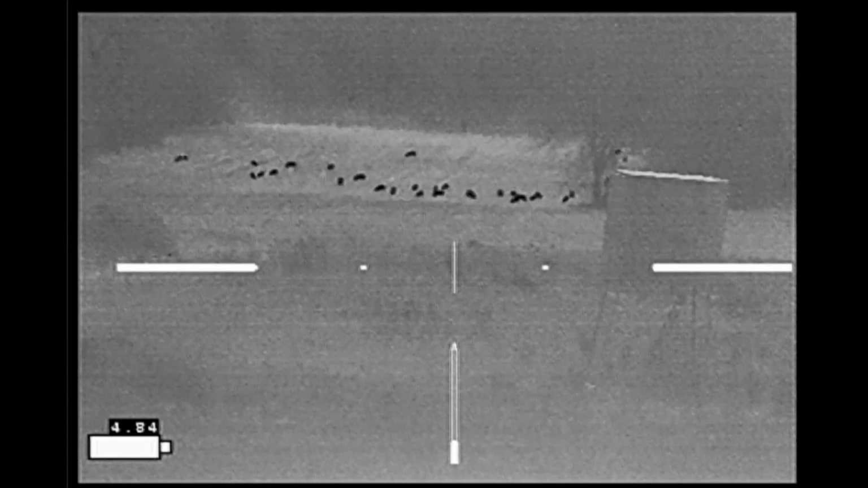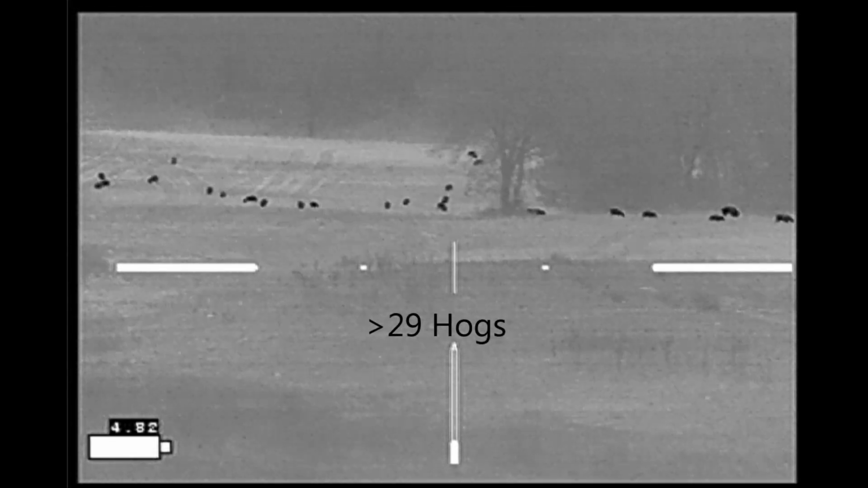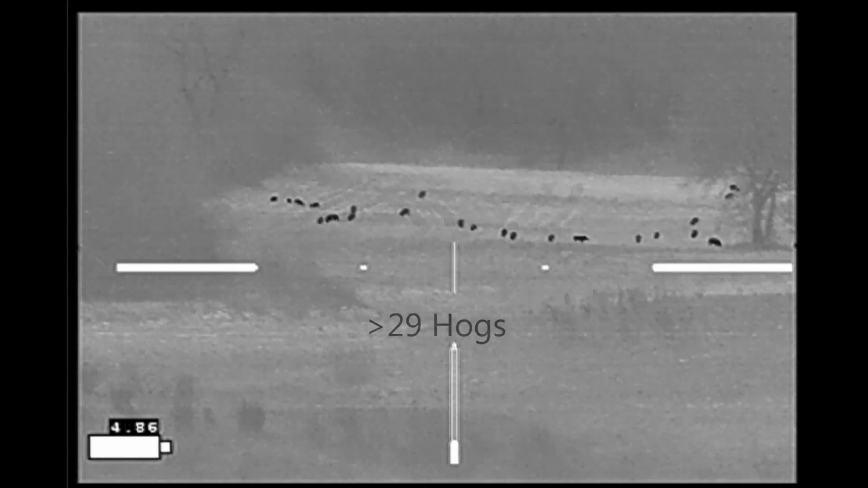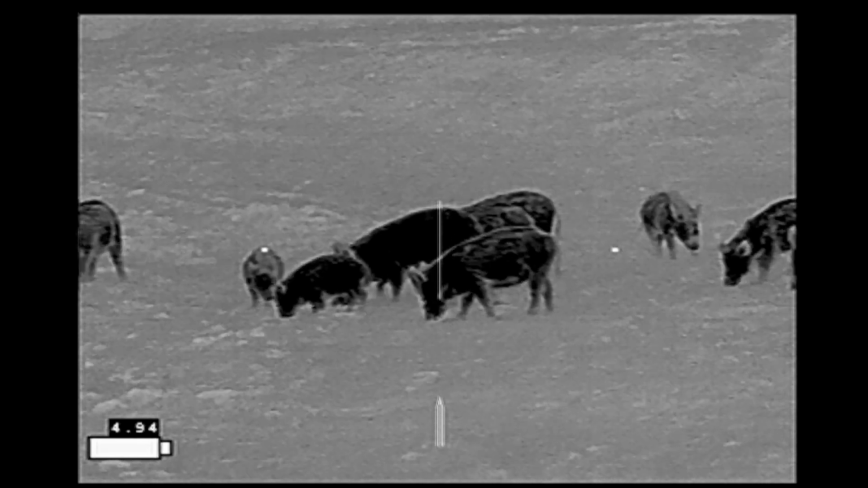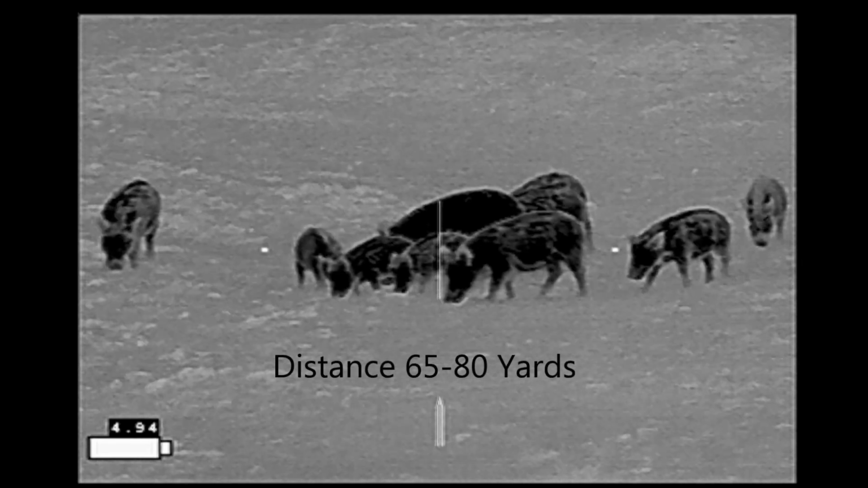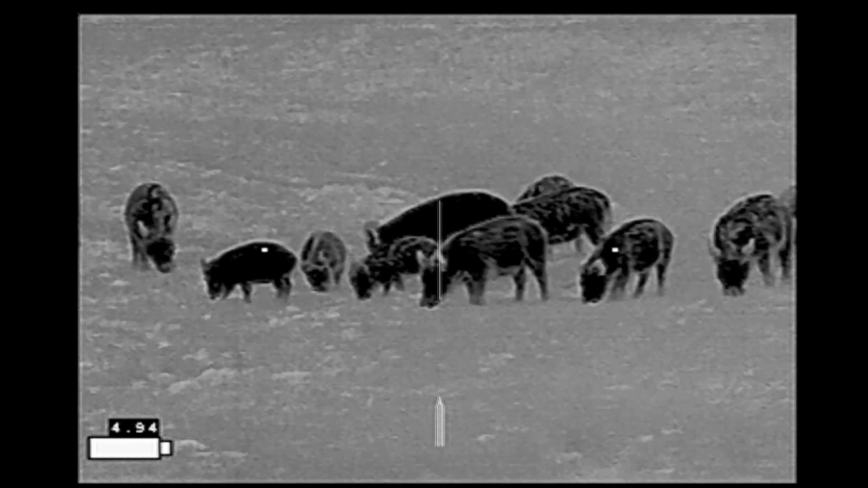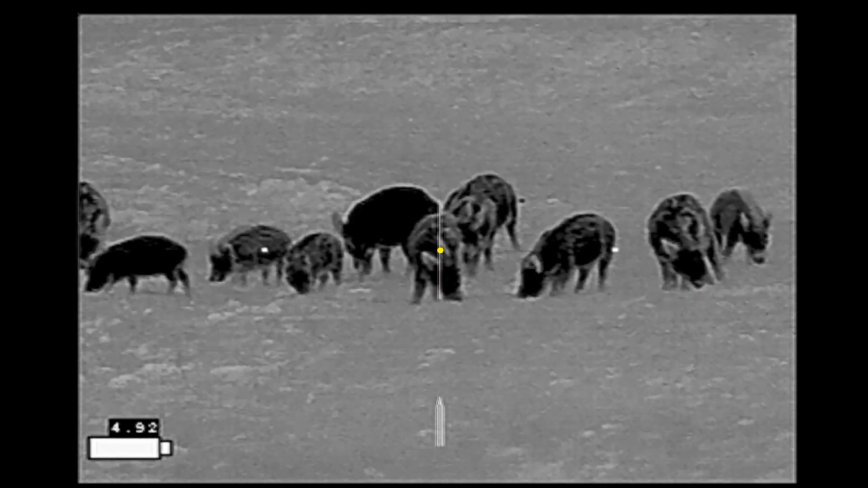Now it's about 3 hours later and 50 miles east of where we had the last sounder, and we get this group of initially 29 hogs that came in, but more came in later and we lost count. Here I'm set up on the left, and I'm going to shoot one of the hogs on the left side to start with. Brandon's in the middle, and then Jim is on the far right hand side. And I say to start with because once the shooting starts, you take whatever hogs you can take.